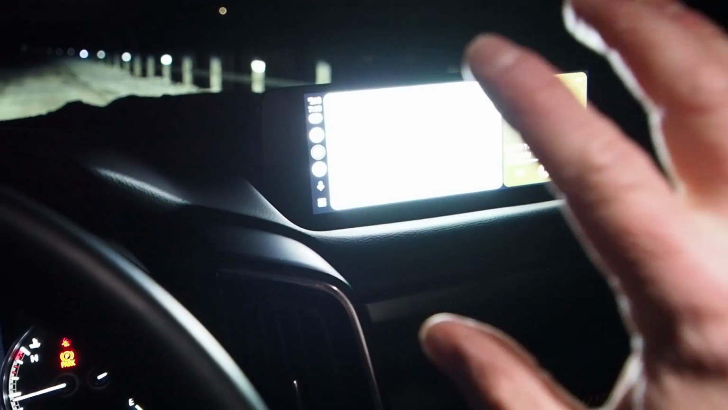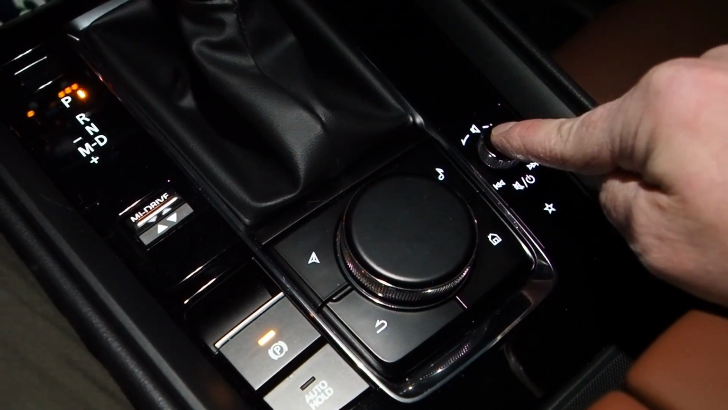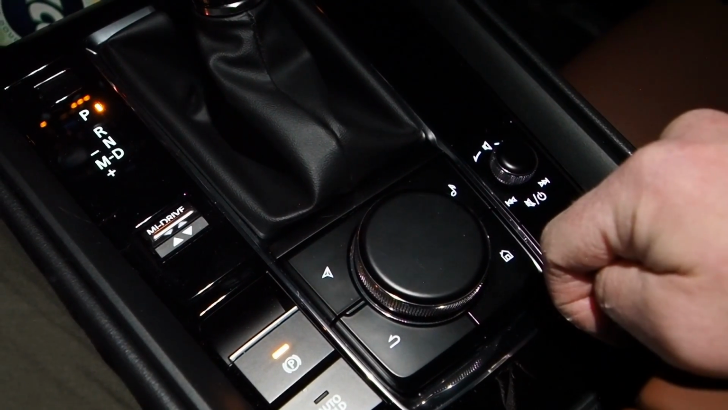the steering wheel. And second, if you want to turn the screen off and the infotainment system off and just go completely focused, it's just as simple as pressing down and holding on this. And off it goes.